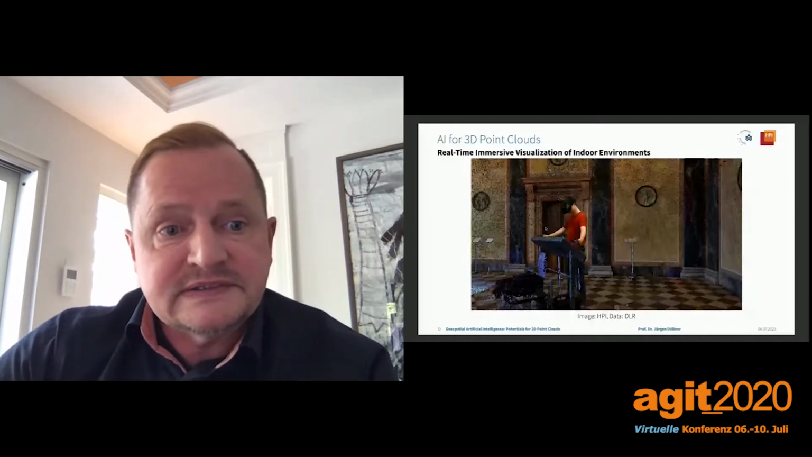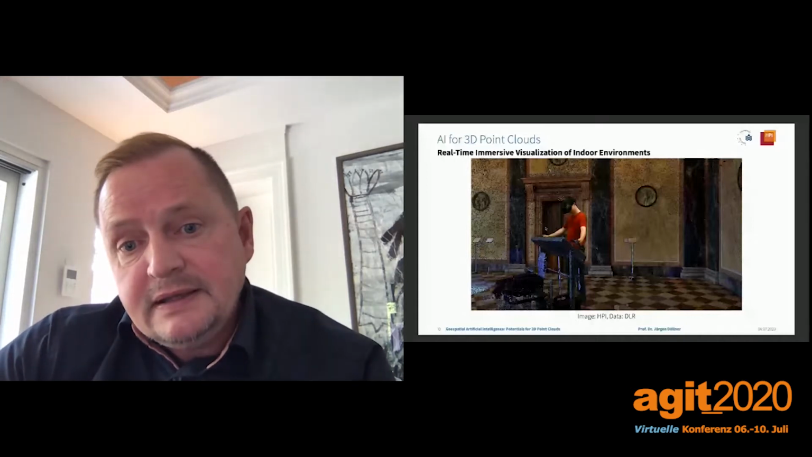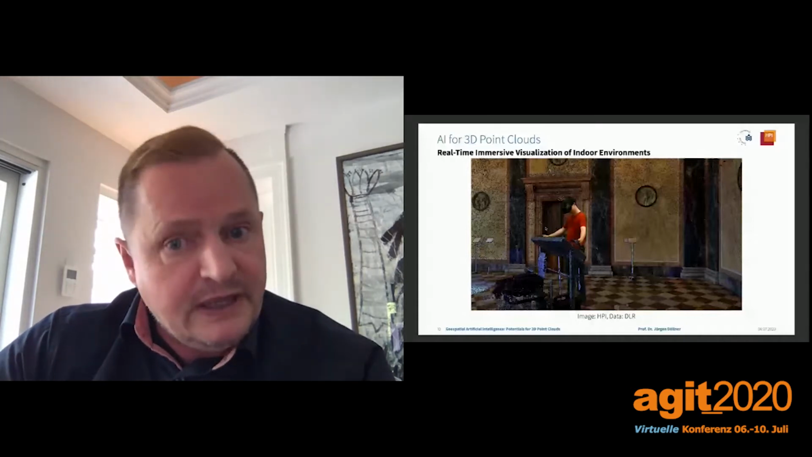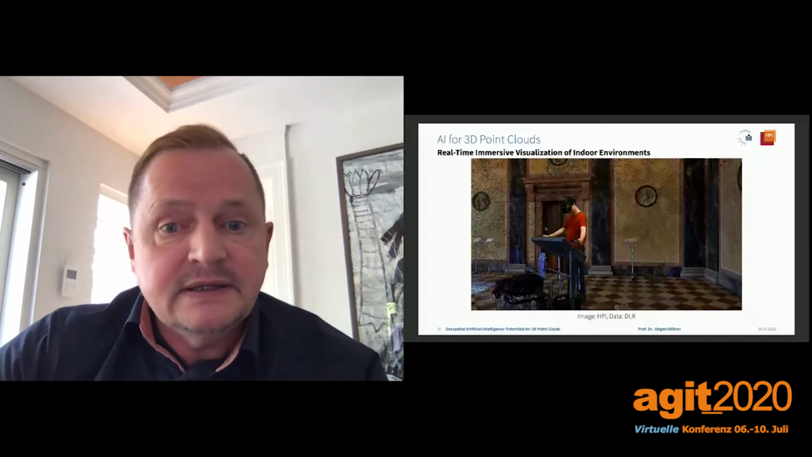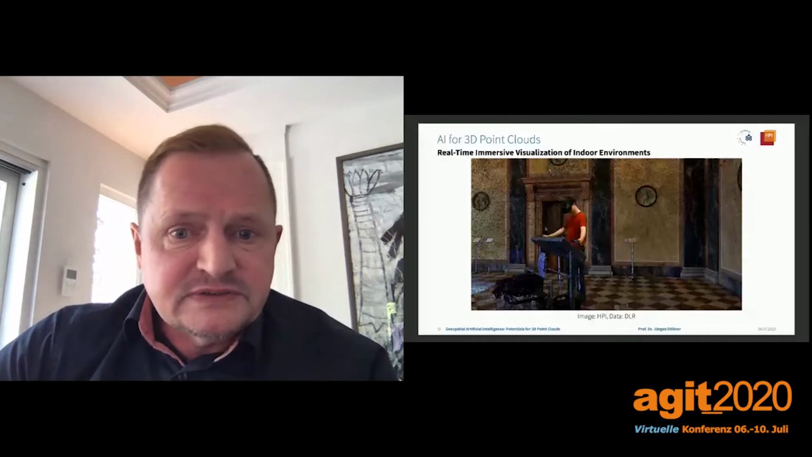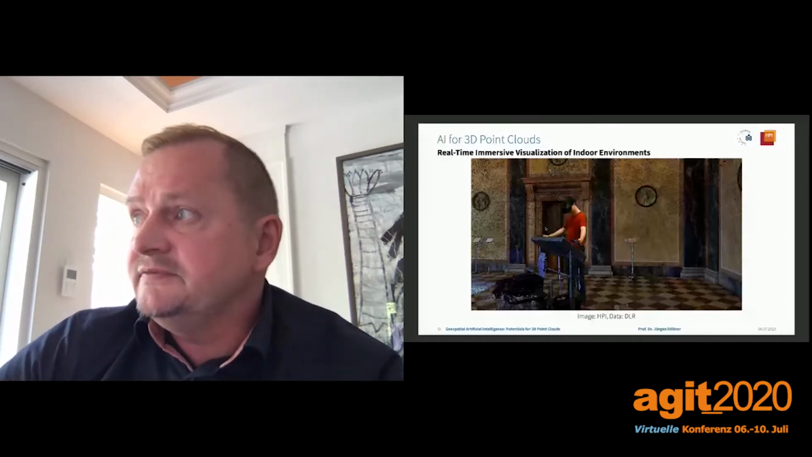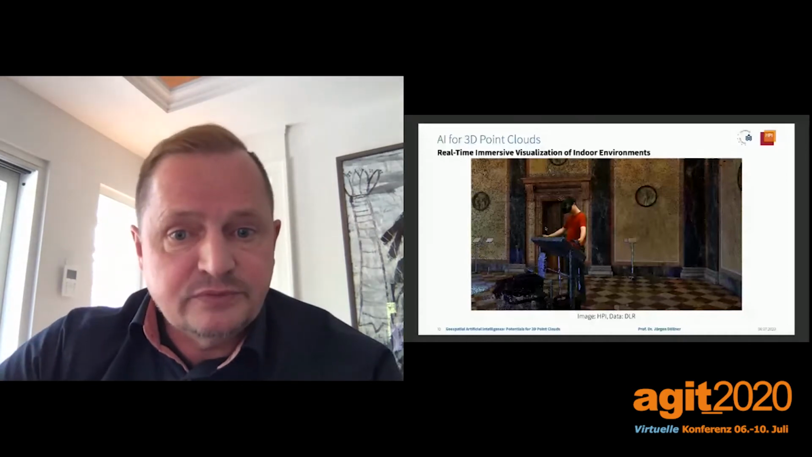So point clouds are very powerful for creating and visualizing spatial digital twins. They also serve to a certain degree as representations of reality, as-is representations.